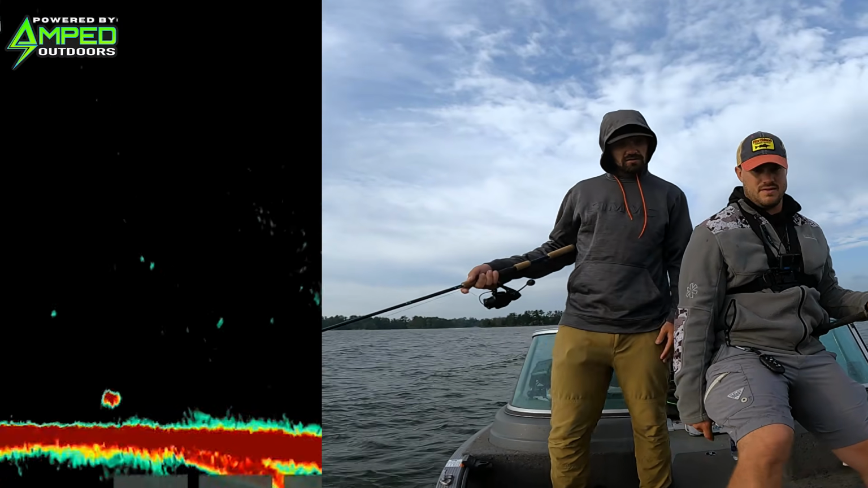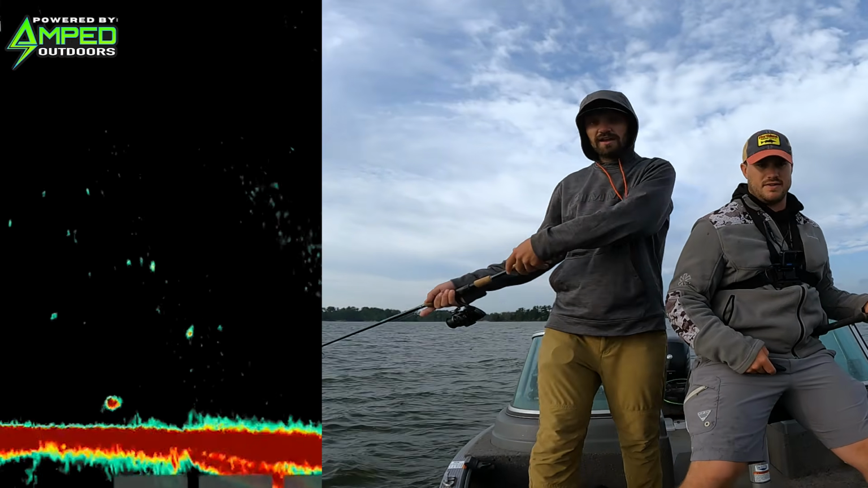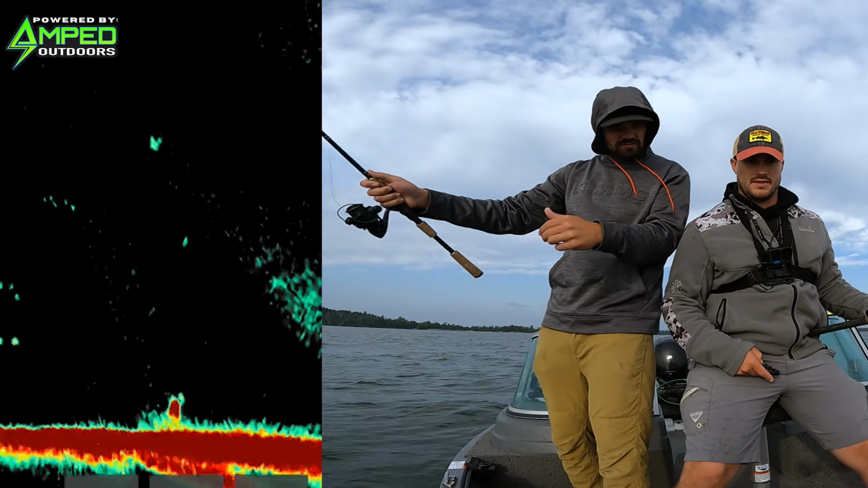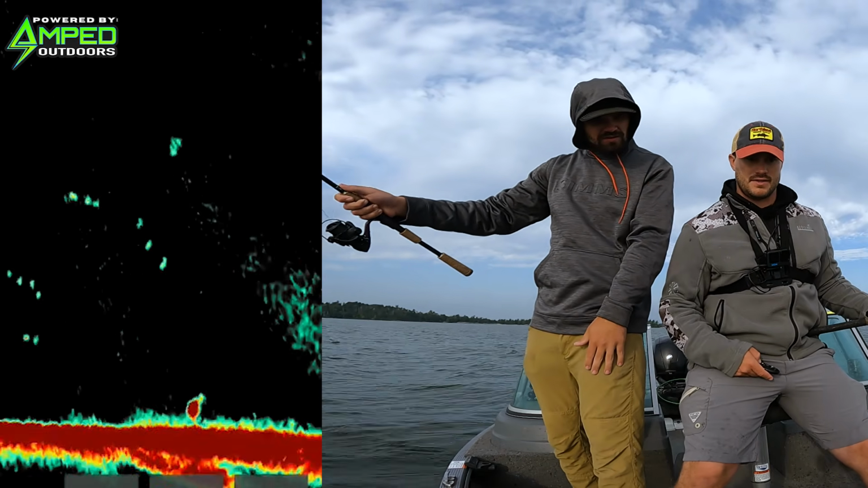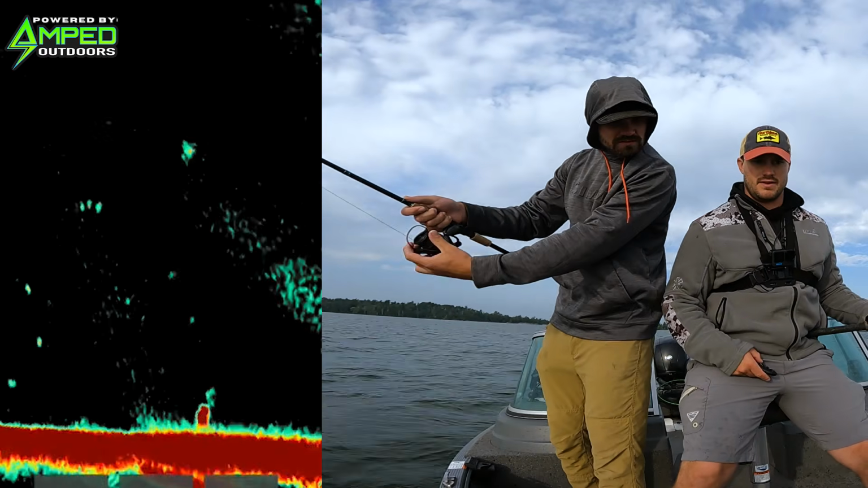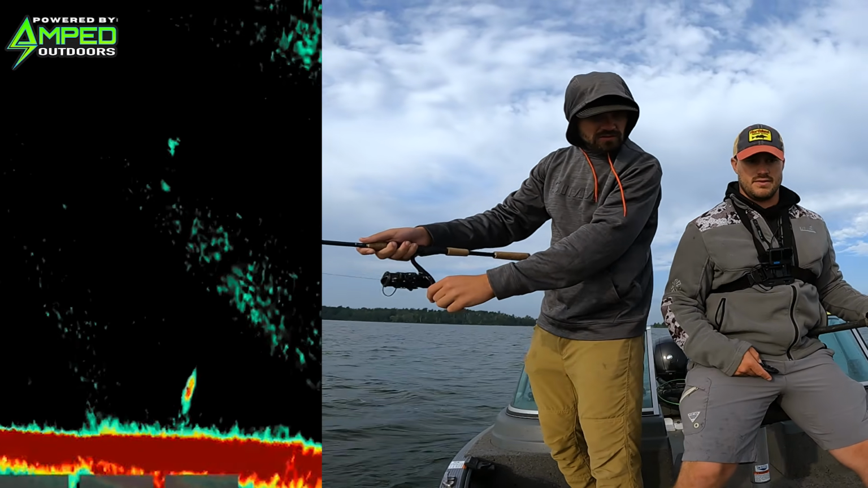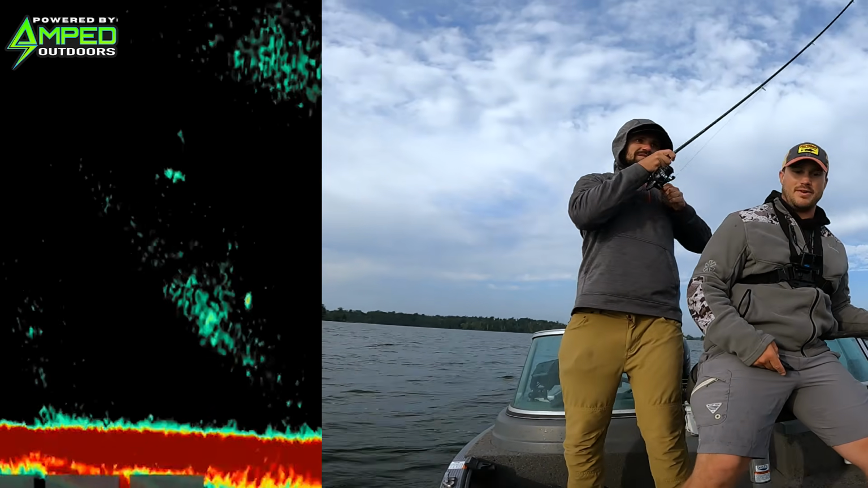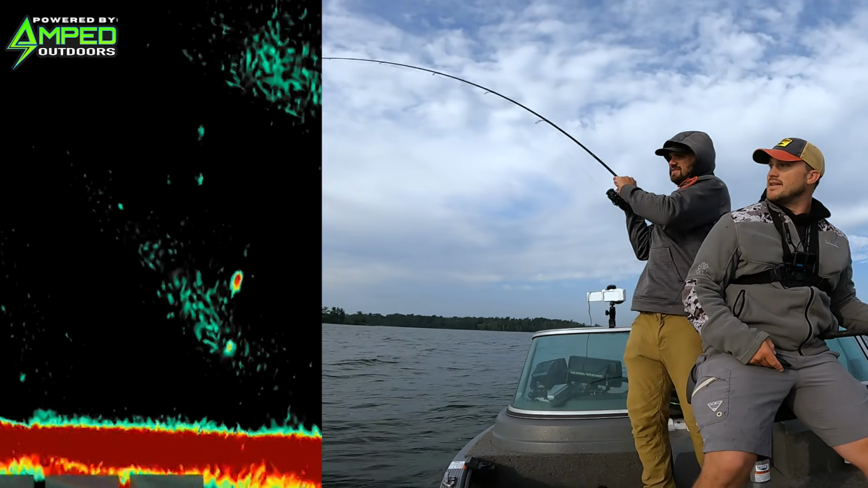That's a big one. Go ahead, do you see it? 15. Ooh, that one's getting bigger now. I thought it was. I'll just keep you in on it. You're gonna be right on it. So stop it right there. Good. Oh, he just thumped it right away. Come on. That might be a pike. That looked long.